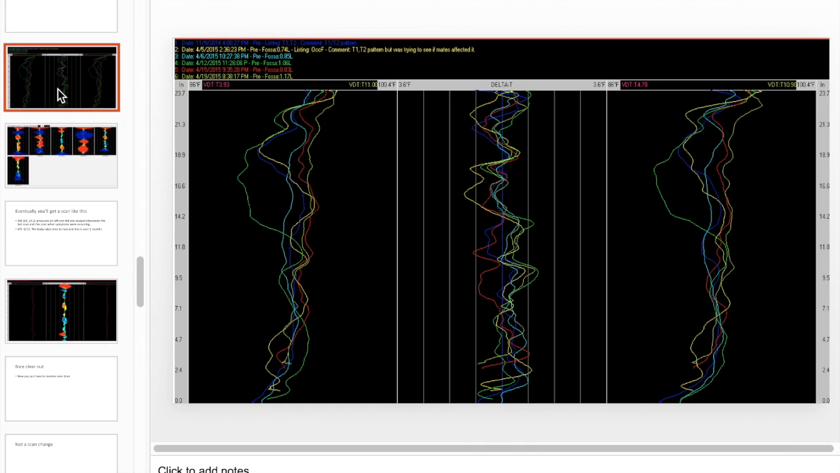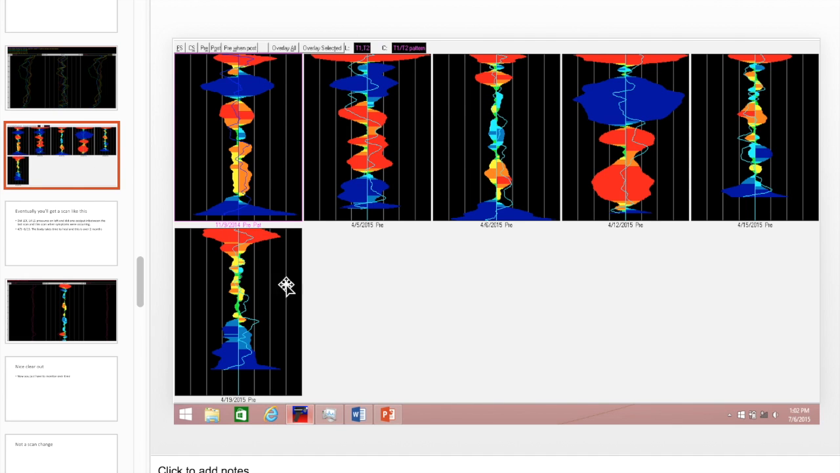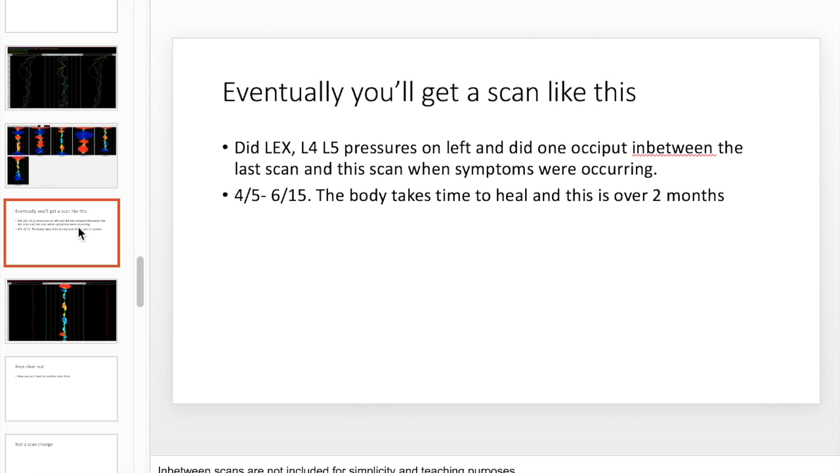So there we go, there's all the scans. So 4/19. Look at 4/19. That's this one right here. So all these are after the occiput. And eventually you get a scan change. I did a lot of scans in between the two. I just tried to show some of the extremes to make it easier. It would be hard to show like 20 or 30 scans on there. It'd get real messy. But that was over a 2-month period.